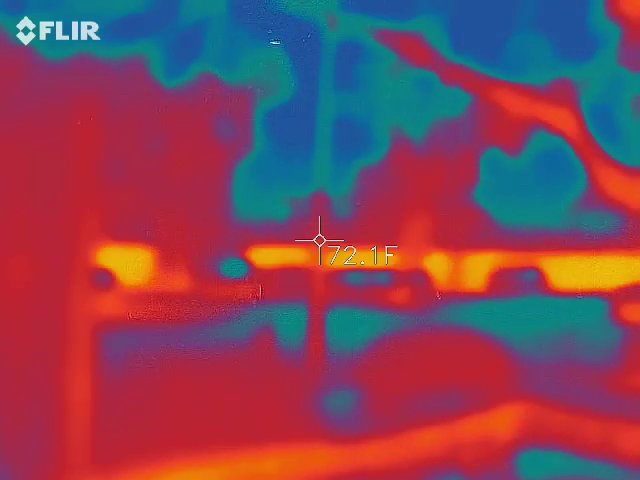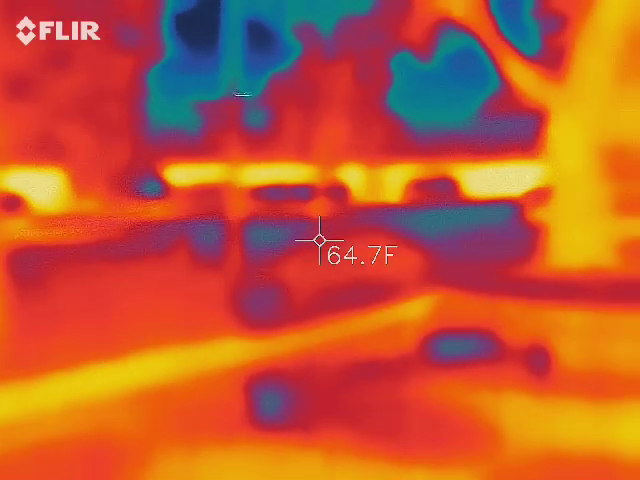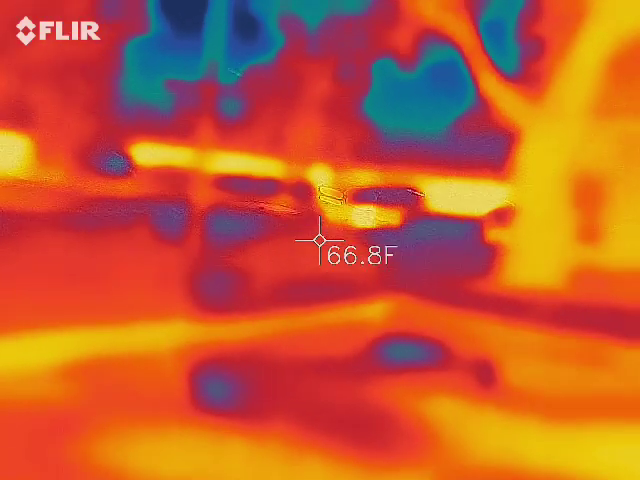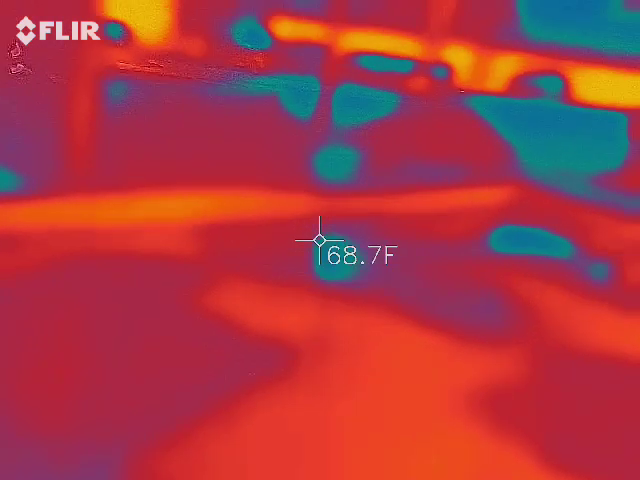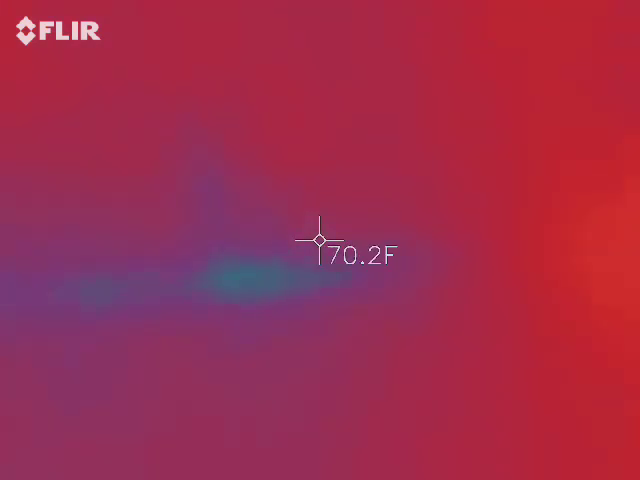So the mantle over there, we had a big earthquake in 1886. It's a big one for us because we don't get earthquakes. What year was it? 1886. So a piece of that mantling also wraps around the front of the building. A piece of it broke off, struck somebody in the head and killed him.